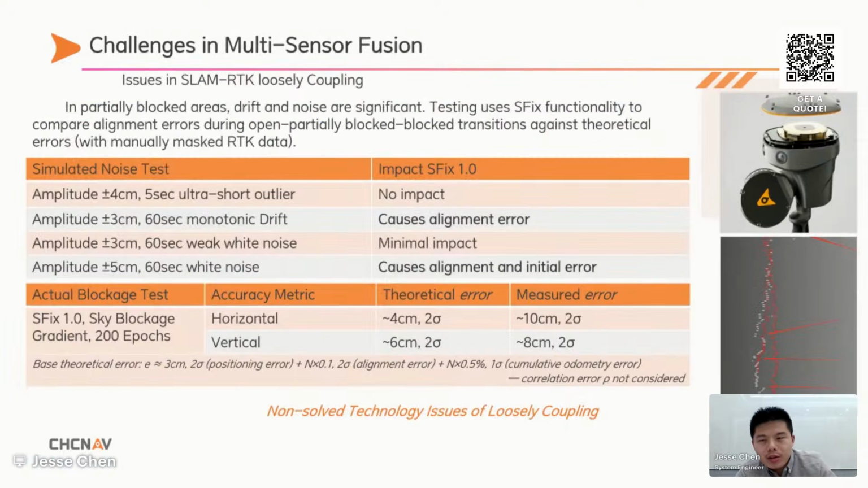Multi-sensor fusion, like the loosely coupled integration of SLAM and RTK, suffers from fundamental technical challenges. In blockage areas, drift and noise in the RTK positioning system degrade overall system accuracy. We have confirmed this through simulation and real-world tests from the RS10. And this is also a common cause of scanning problems in the SLAM device of mobile scanning systems.